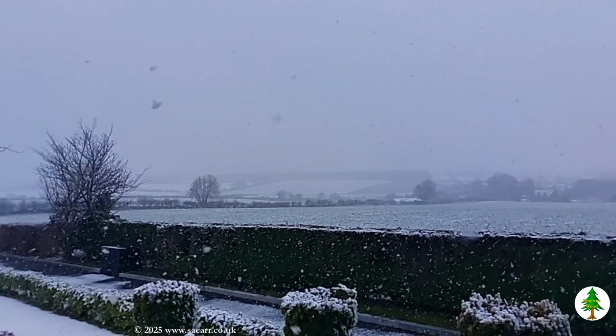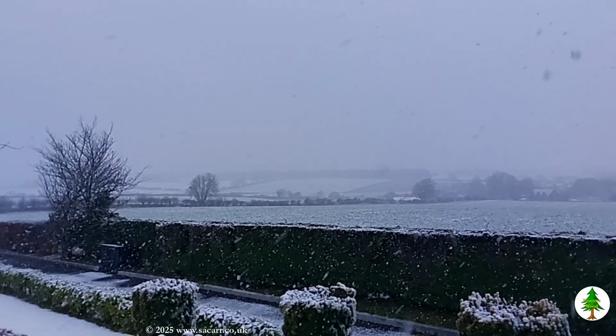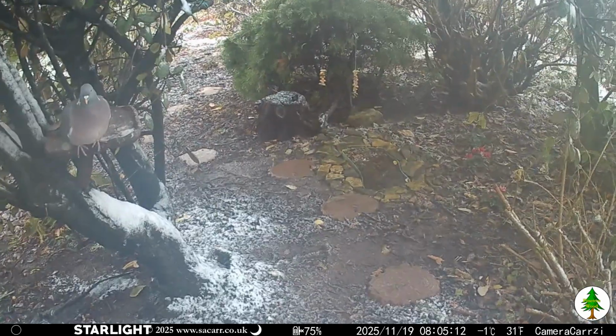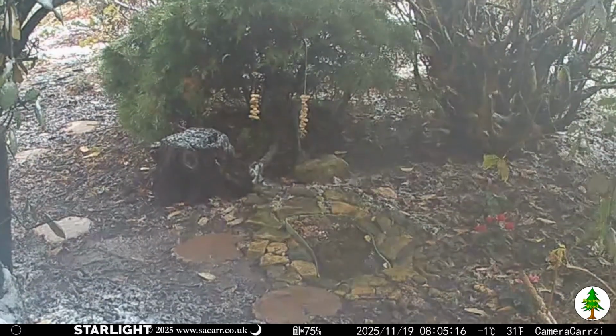The trees and remaining leaves sheltered the woodland to some degree, so there was only a light scattering of snow on the ground. The first snowy capture of the 19th was the pigeon sitting on the empty bird table, expecting me to come out and feed it. The great tit was on a branch by the pond.